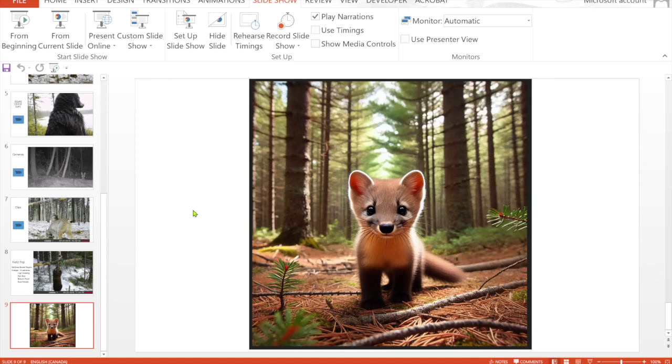I carry bear spray. I have an axe in my hand and I have bear spray on my hip all the time. I don't carry a weapon. I'd be a horrible photographer in the woods because I don't sneak around.